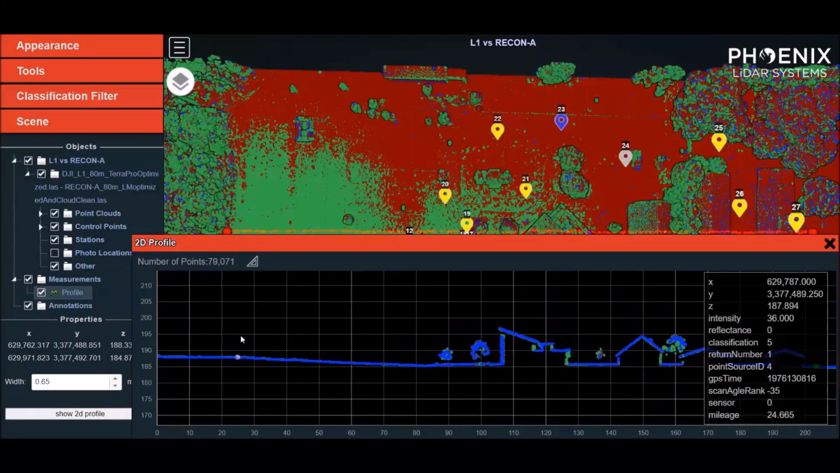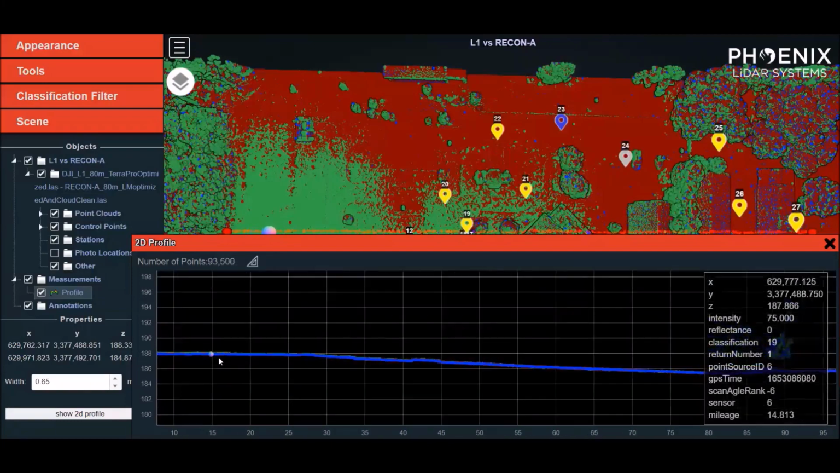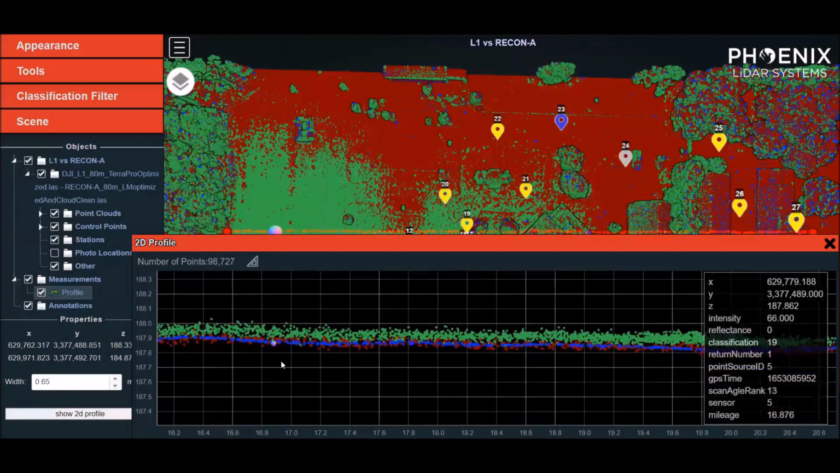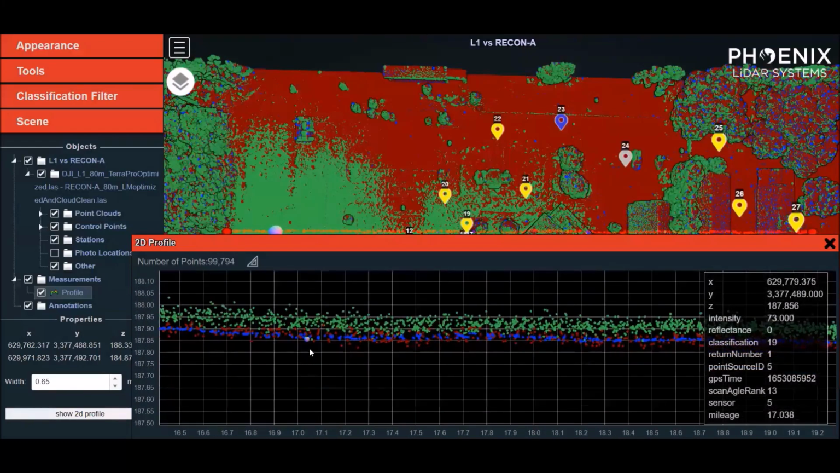If we take a profile across our point cloud and across our site from west to east, perpendicular to the flight lines, we can zoom in here and we see that the green thick data set is the DJI L1 data processed in Terra Pro. And we can take a measurement here and we see that on this particular hard surface we have about an 11.2 to 13.4 centimeter thick profile. And that's that green data set.